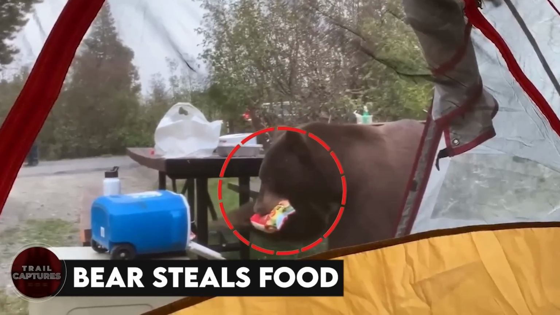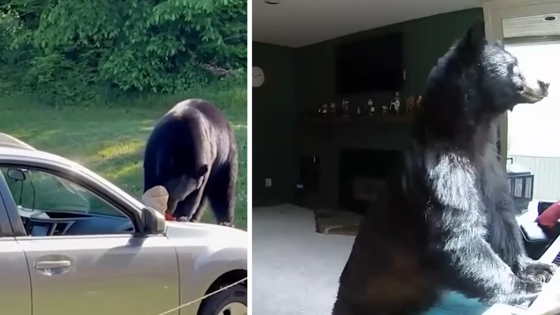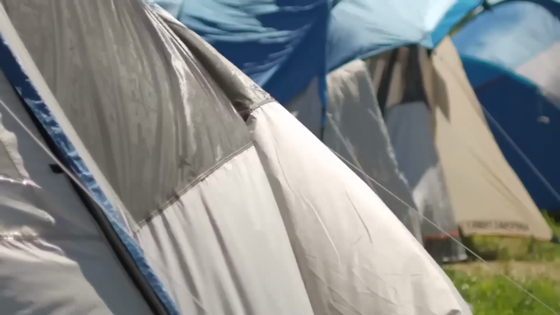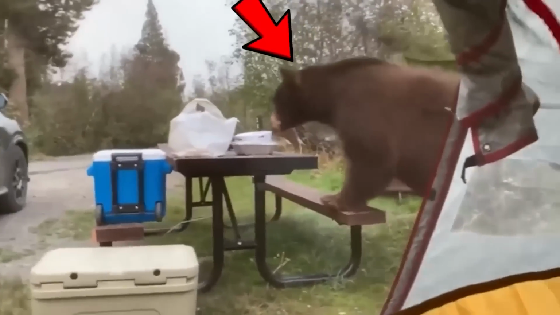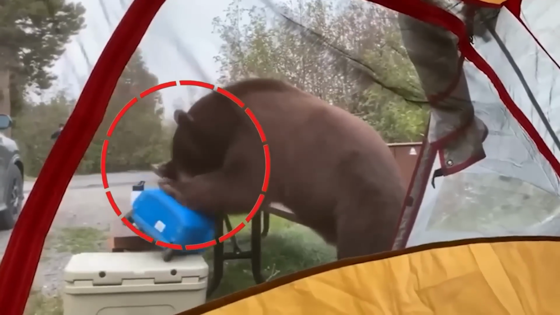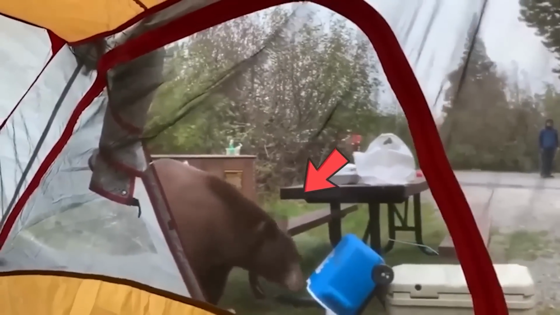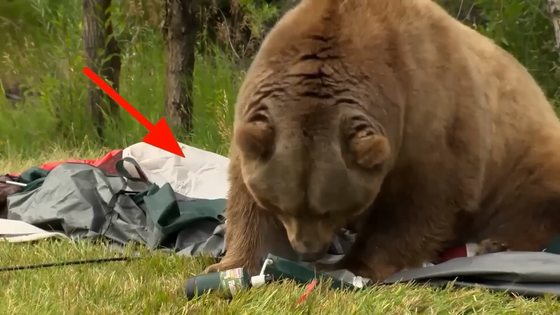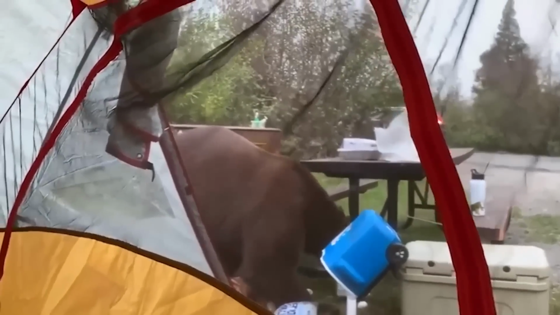Bear steals food. Another delicate balance between peace and horror is this encounter. People set out their tents on the trail side when a bear arrives at the campsite and steals their food. It opens the cooler to find hot dogs. Seeing a bear eating the goods carelessly is a captivating shot, perhaps. However, people fear bears. The campers are fortunate that the bear is busy with food and has not sniffed the humans. We've learned a lesson from this video, that you should never, ever leave your food by your tent.